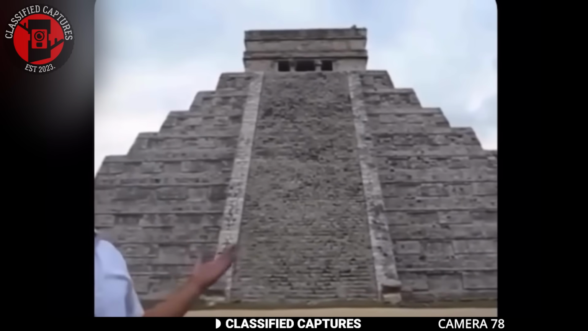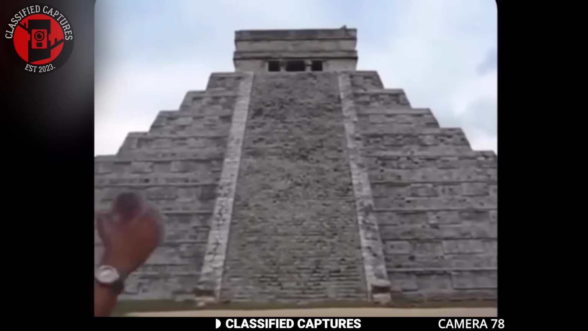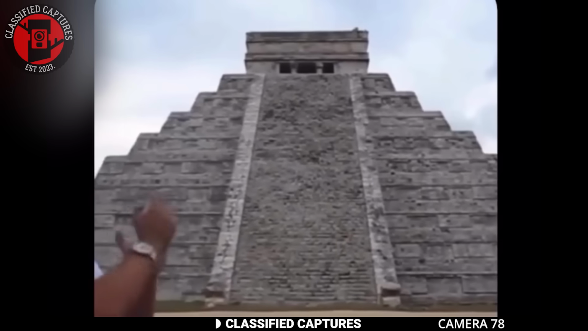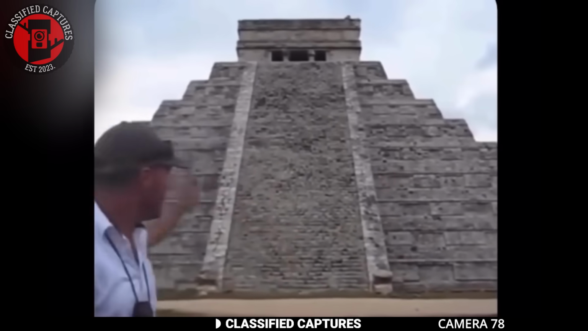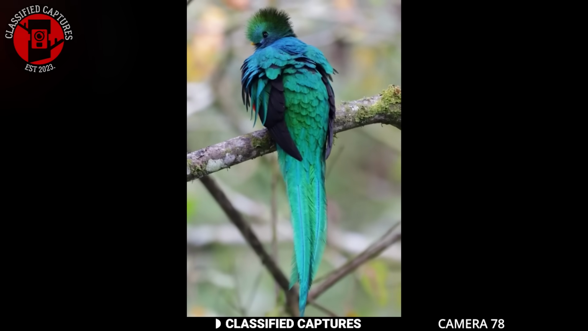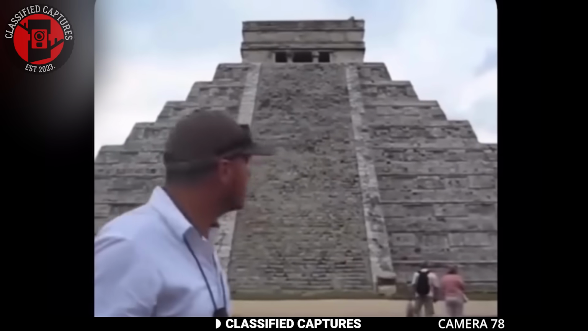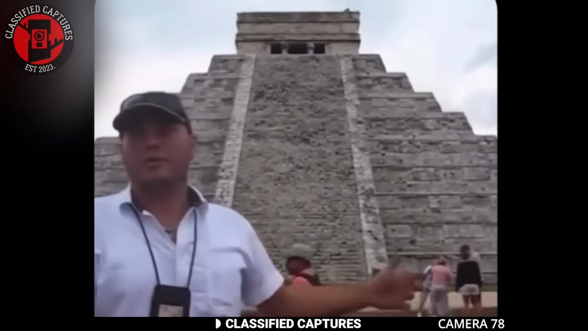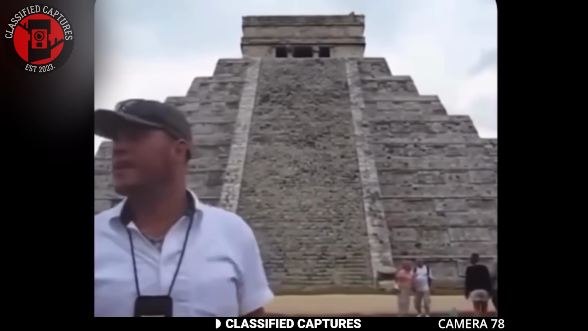Now, there's a scientific explanation for this. It's due to the reflection and refraction of sound waves created by the pyramid's precise acoustics. But here's the eerie part. The sound that echoes back doesn't just bounce like a normal echo. It mimics the chirping of a bird. And not just any bird, but the Quetzal, a sacred bird in Mayan mythology. The Mayans believed the Quetzal was deeply connected to their gods. So, did they intentionally design the pyramid to create this sound, or is this just an incredible coincidence?